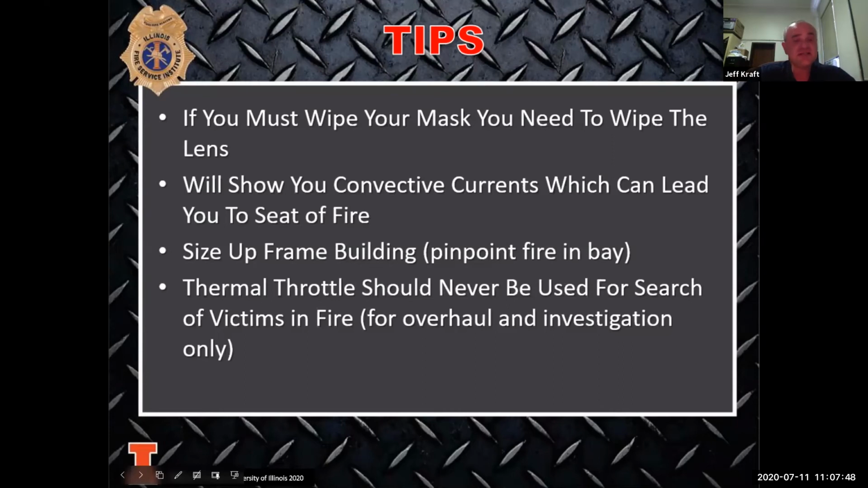When you're looking at the ceiling, pay attention to what the currents are above your head. Let that engine company know which way it's going. I can tell you that I have been disoriented as an engine company on a pipe, and thought that I knew exactly where I was, and I didn't. If you're an officer and you have that camera, let that person on the pipe see in the camera where they are, where the doorways are, what the layout of the room is if they're feeling disoriented. It'll let them move a little bit easier and faster as they're going through the building.